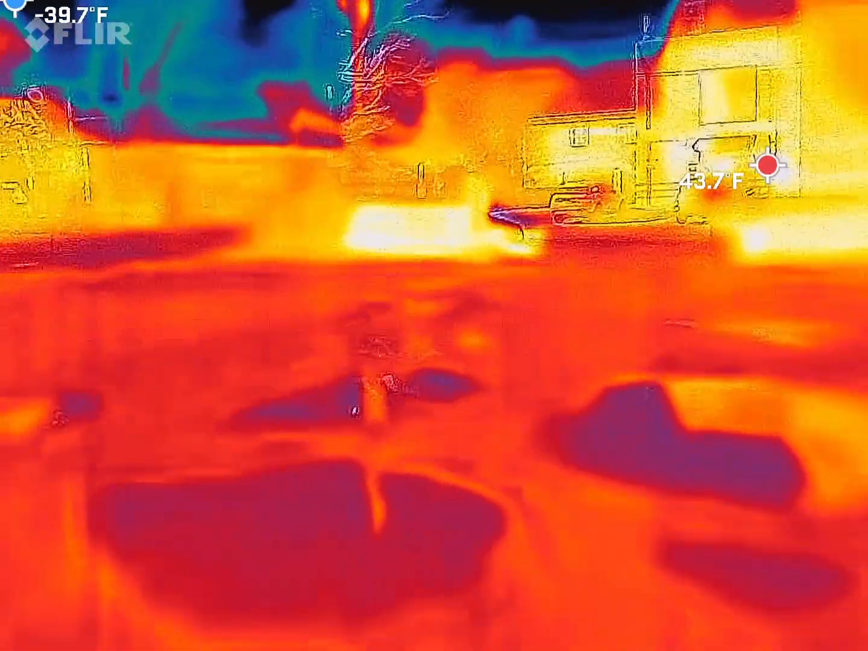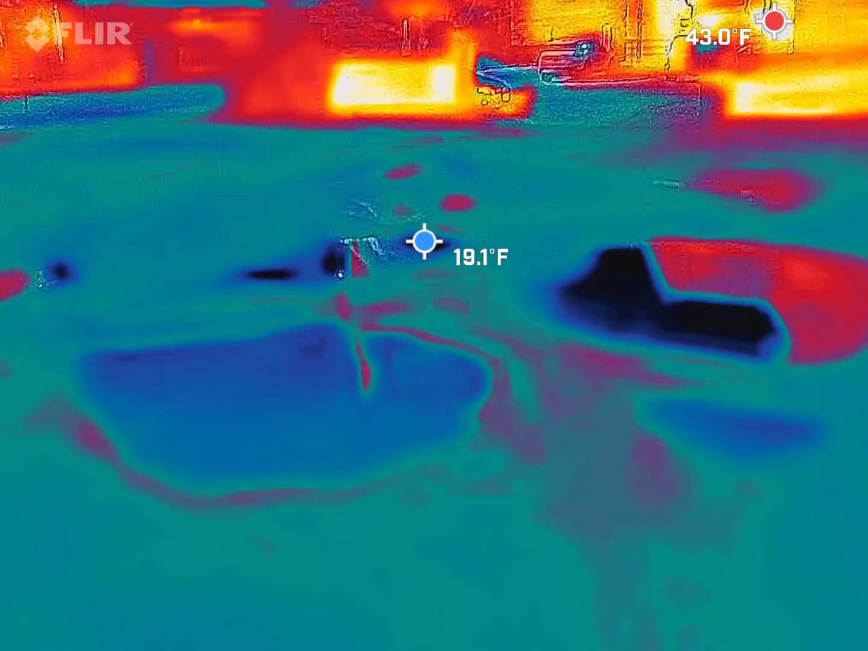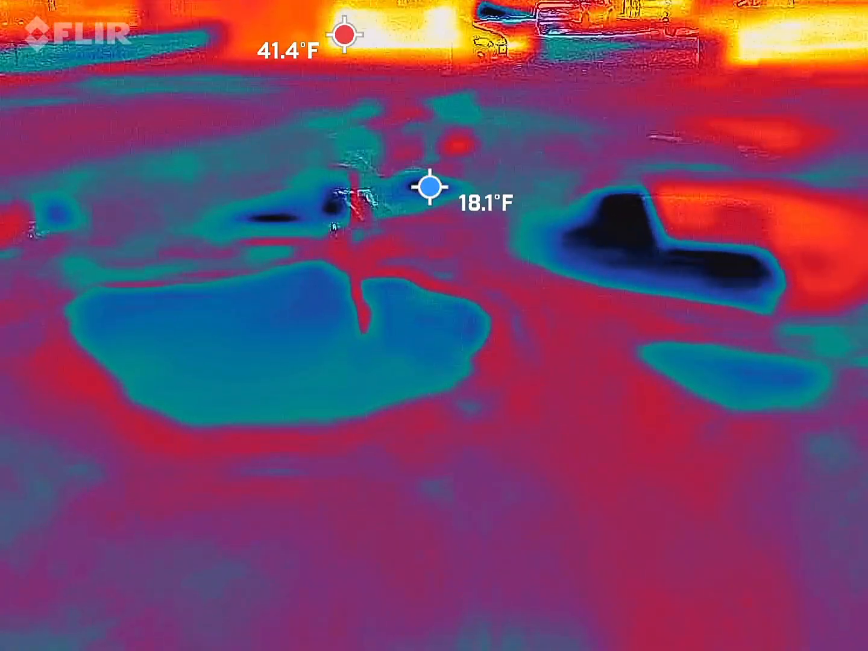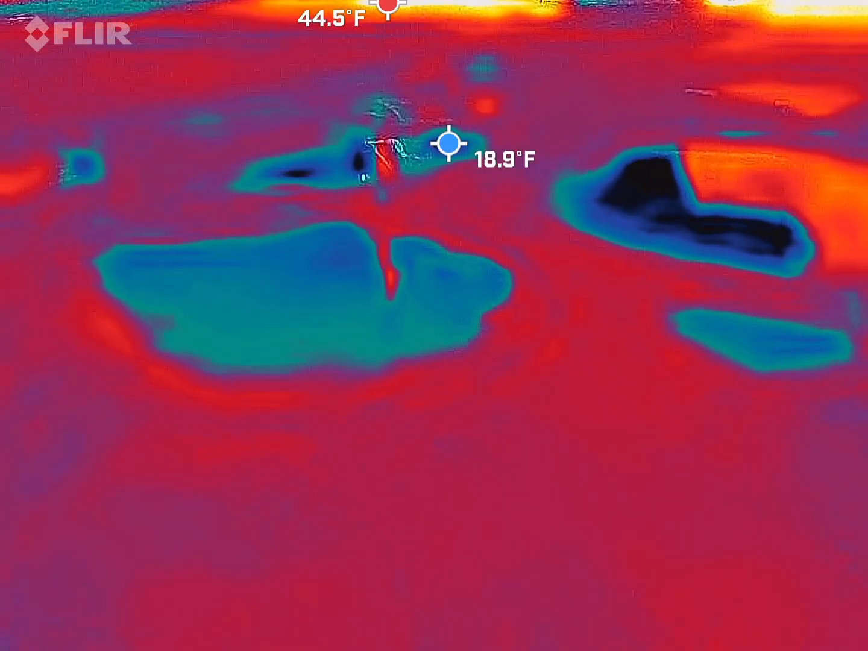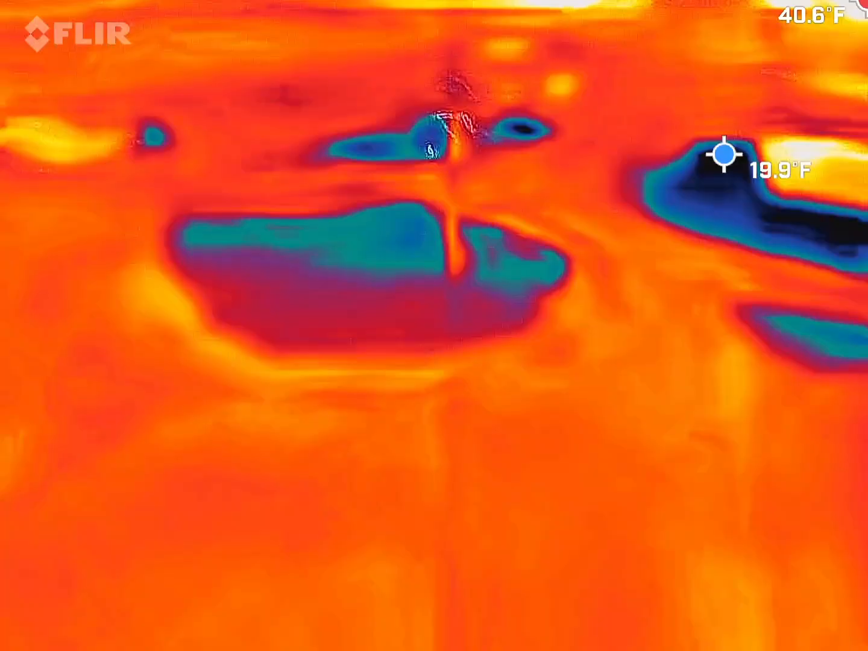Lower your camera and get the sky out of it. Just tilt it this way. There you go. Yeah, it's still there. Okay, so it's definitely heat. See where it's reddish in color? Yeah. It doesn't mean that it's not something.